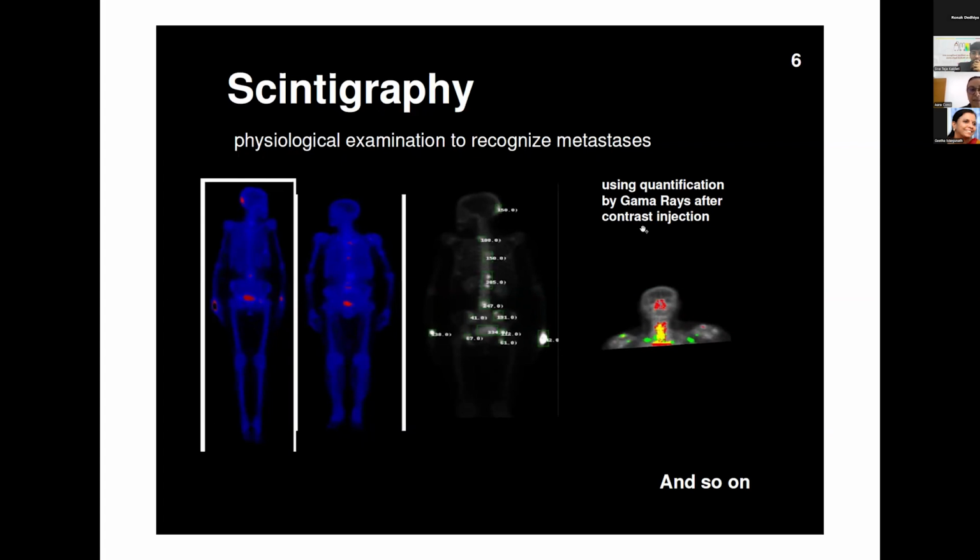It only works if the person is living, because it is a physiological examination. And as with other physiological examinations, the image is not so sharp. But it's very interesting.